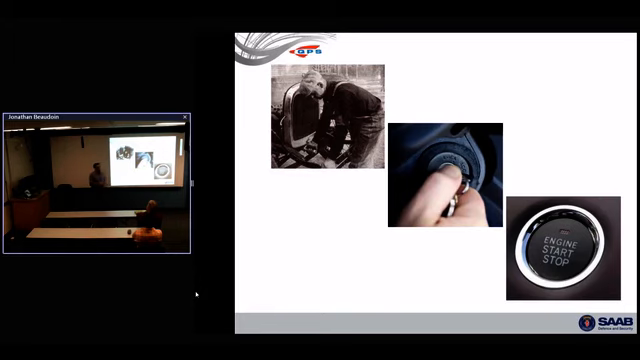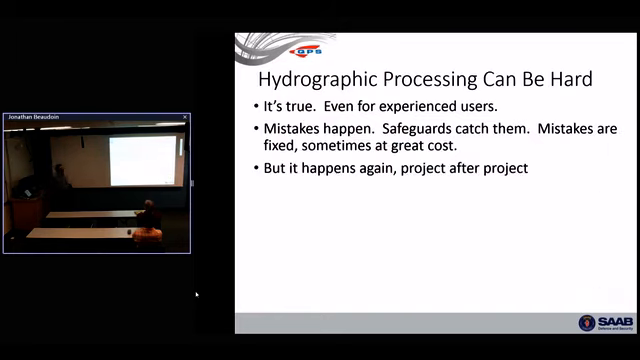Now anybody can drive a car, and if we look at what Google's doing, children will be able to drive cars. You just get in, and it takes you to where you need to be, and you get out. That's kind of a natural progression. And this sets the stage for what we're talking about today, which is hydrographic data processing. It can be a hard thing.